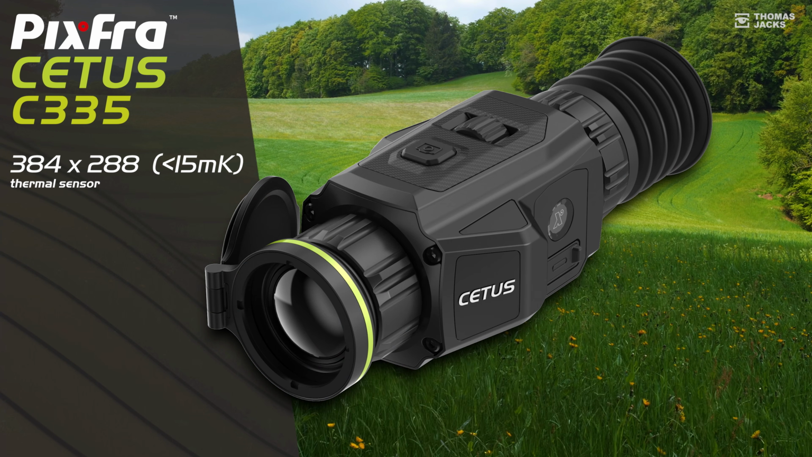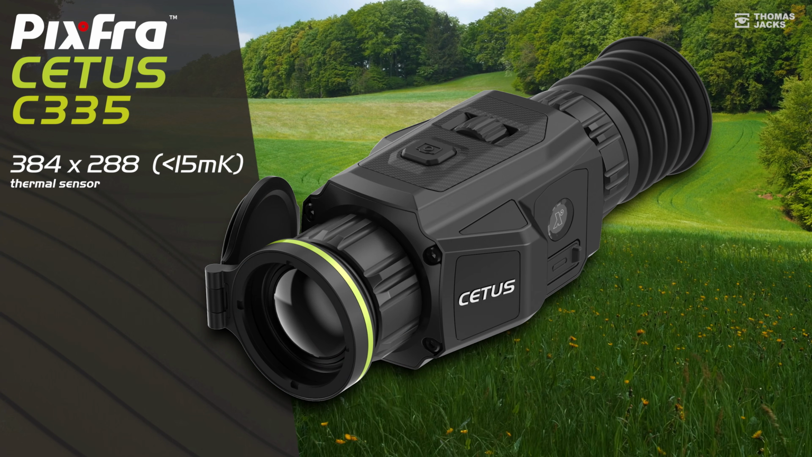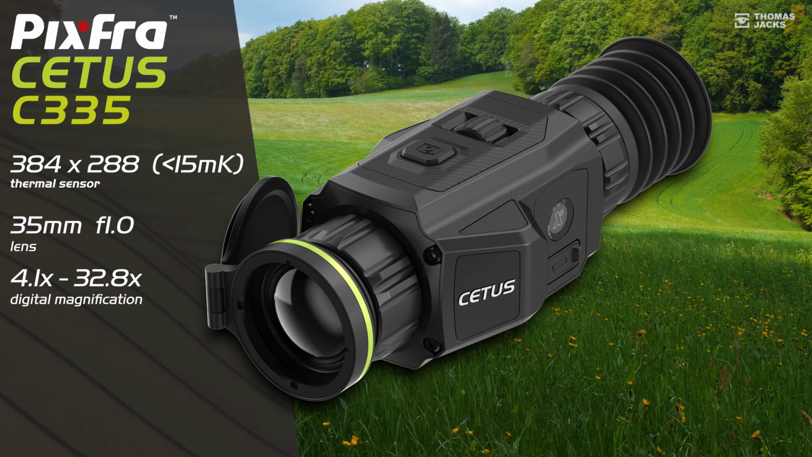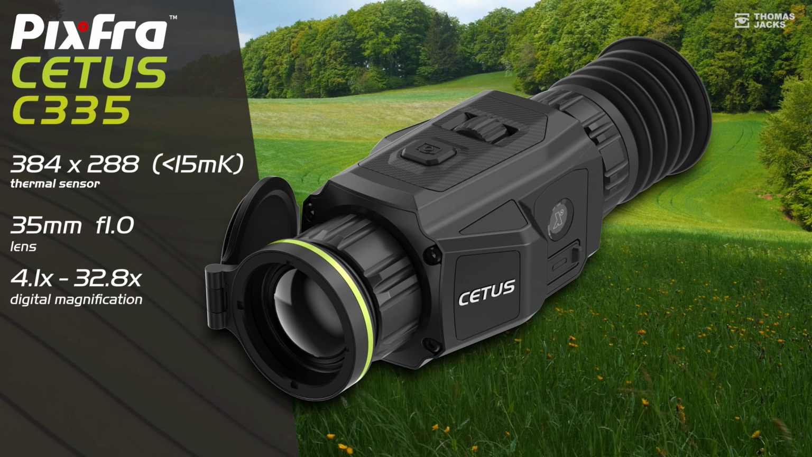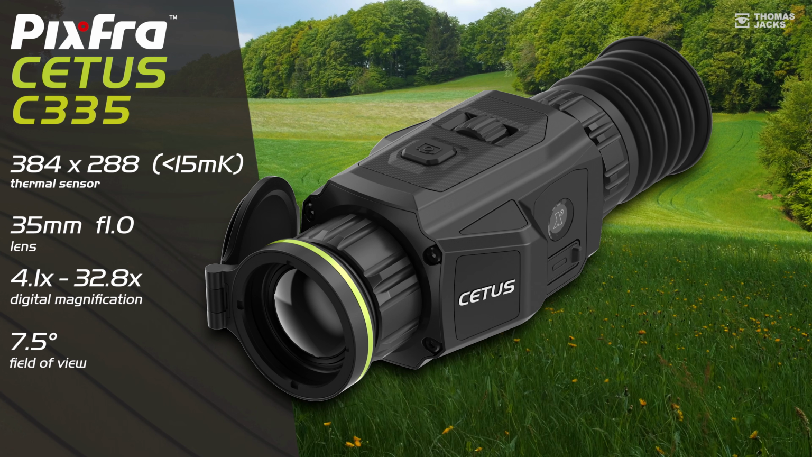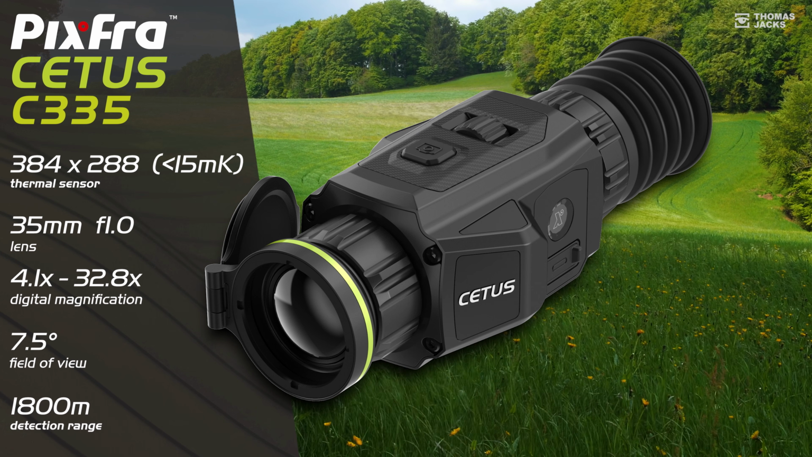The next step up in specification is the Cetus C335, a more capable 384 by 288 sub 15 millikelvin sensor through a 35mm lens with 4.1 times magnification. It can focus down to 3 meters, but that bigger sensor delivers more range capability.